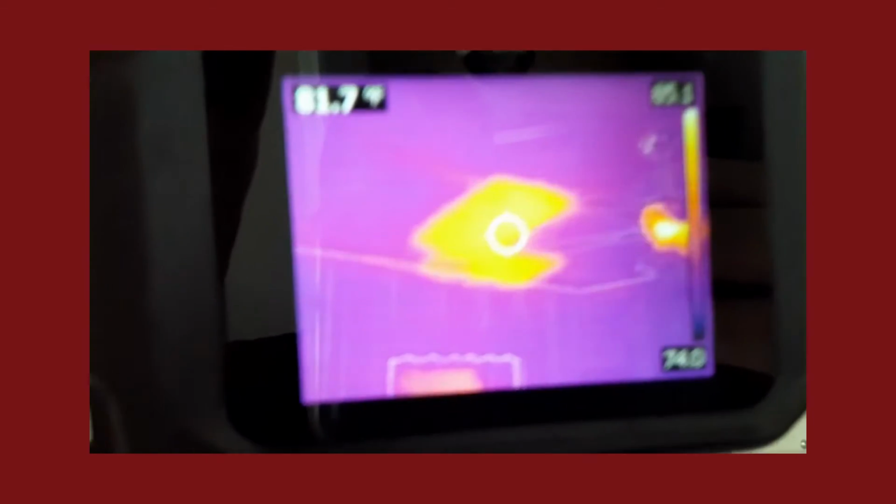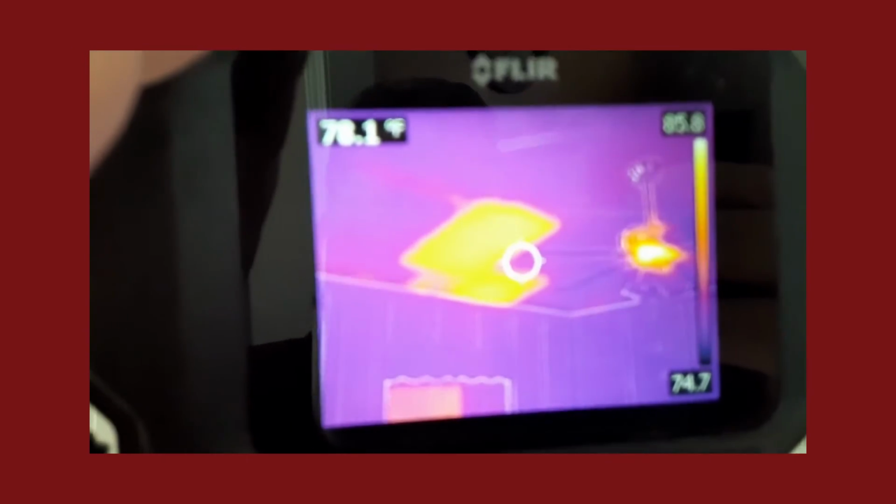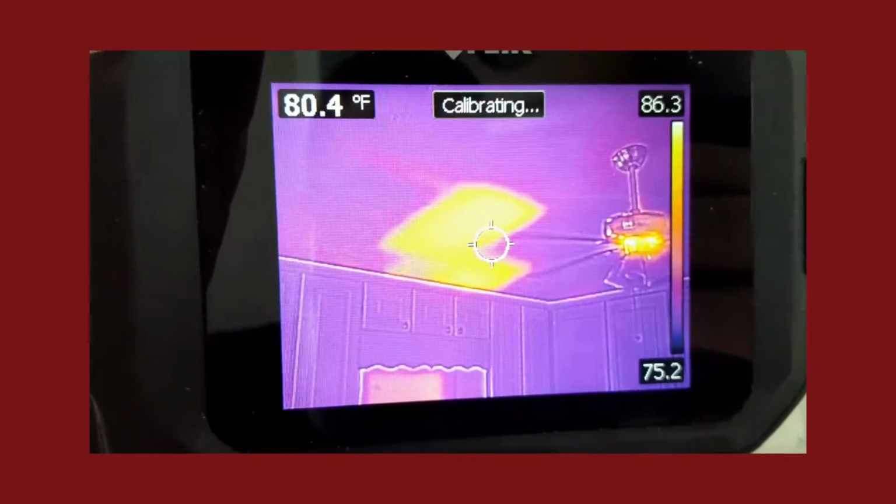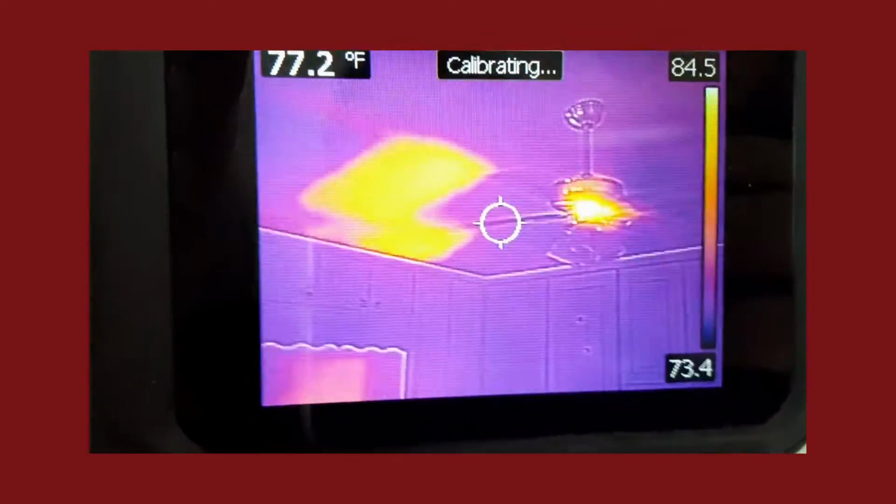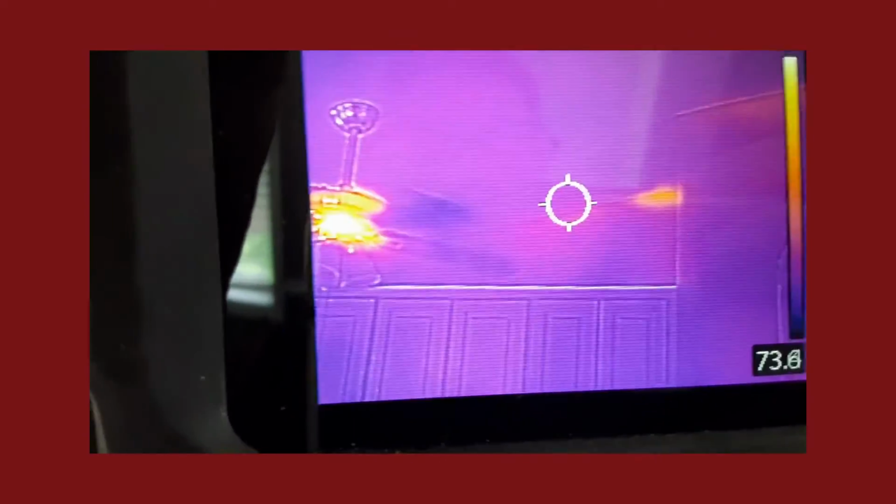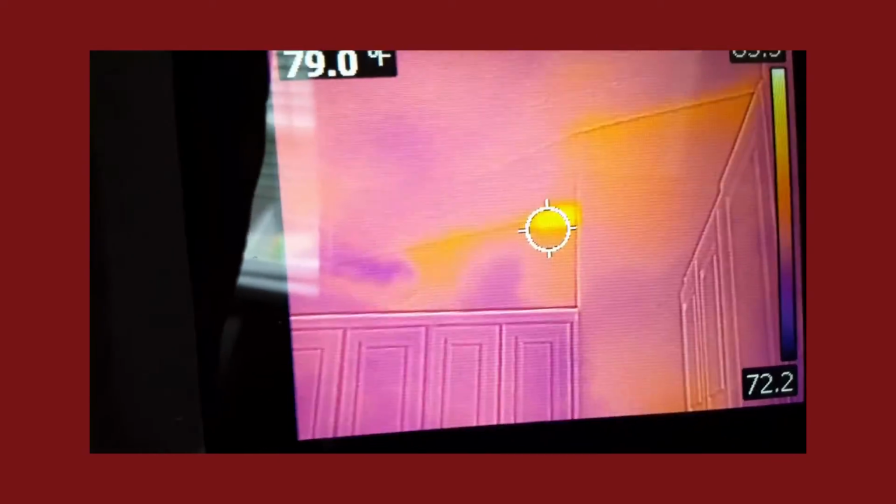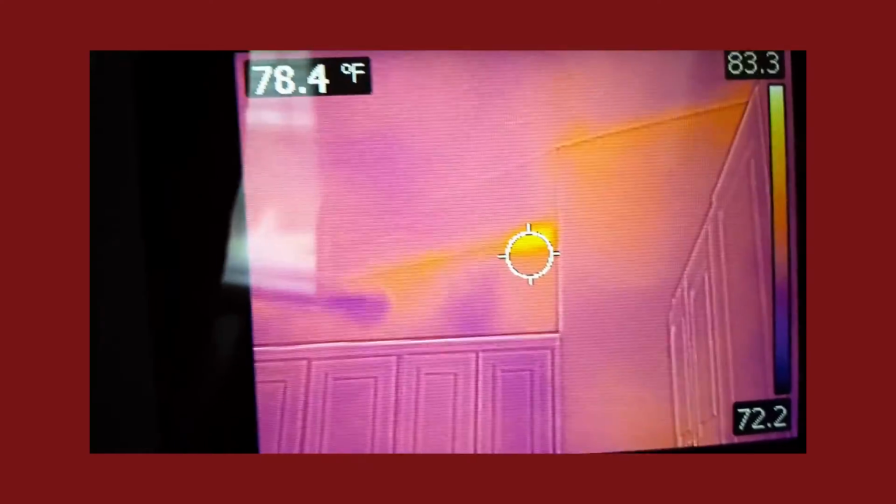A little light there, which is typical, but then you come right up over the kitchen sink and it's got a big amount of insulation missing. And a little bit right there, again, on the gable wall where the insulation is pulling away from the wall at the top and allowing the heat to get in.